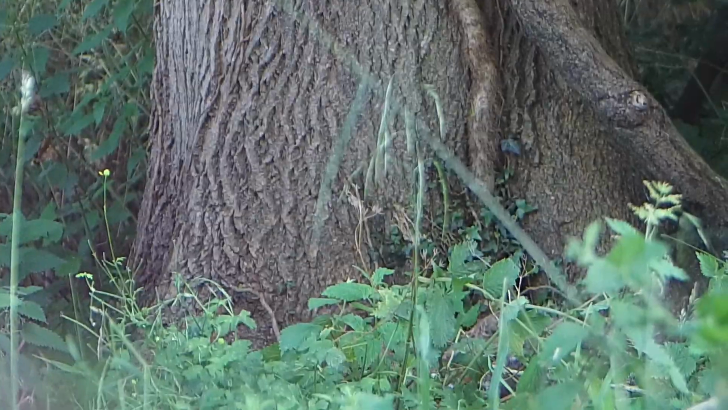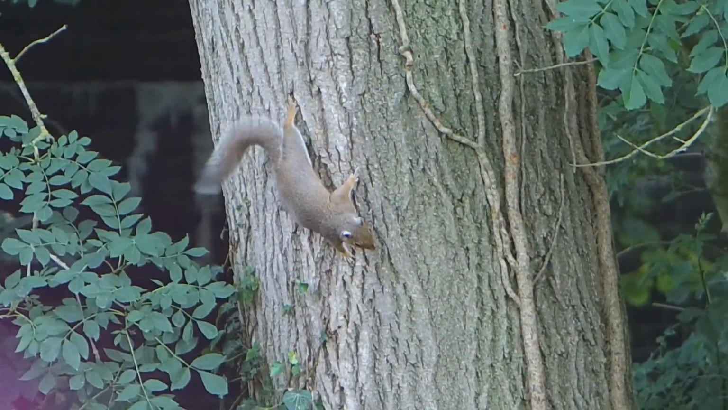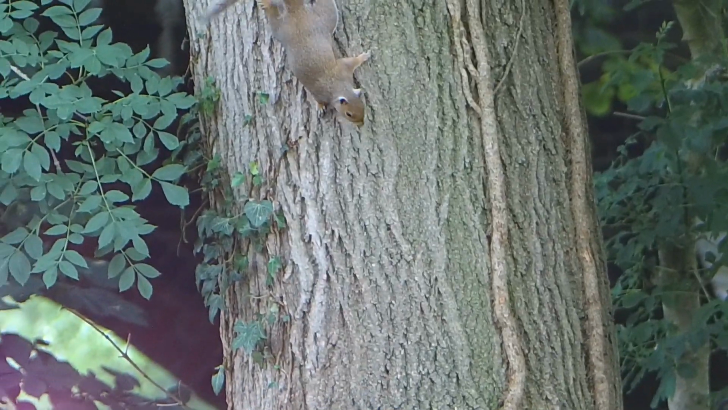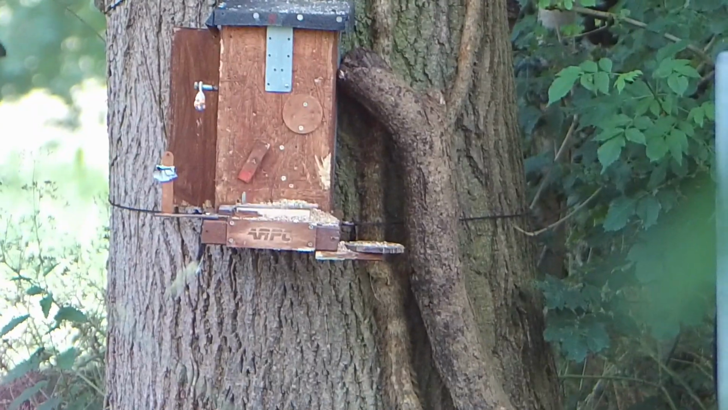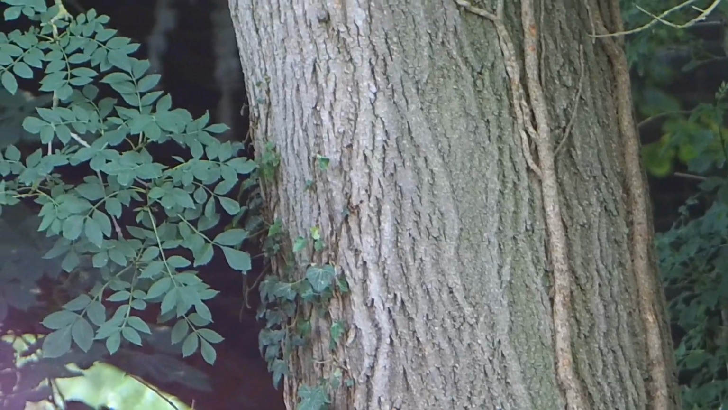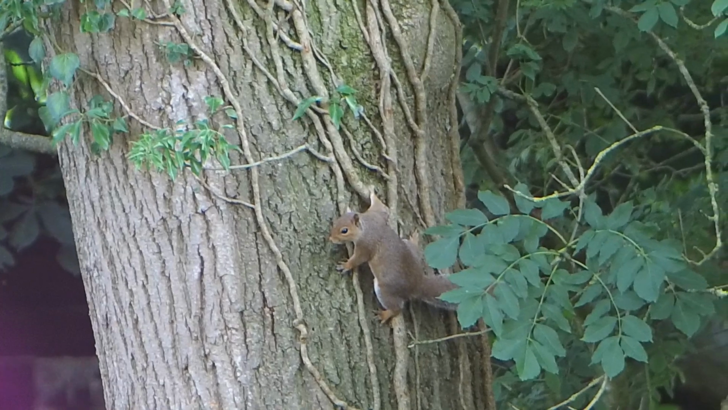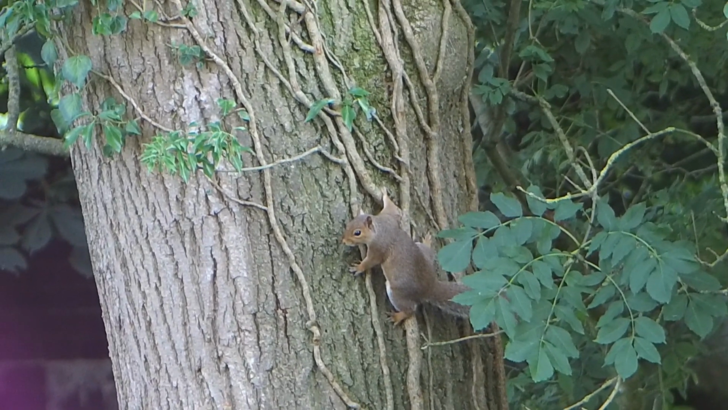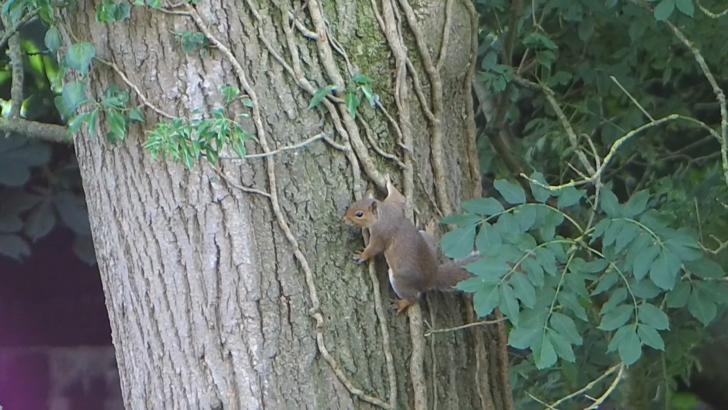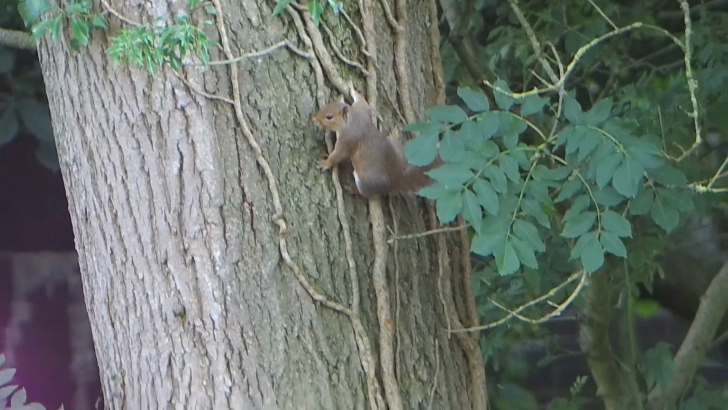Alright, cheeky. This is what I mean, how they hang on the side of the tree, and when they spot you they run around the far side of the tree to keep themselves out of the way. Now this tail thrashing here, this is brilliant because this shows the agitation in the squirrel. He's seen his dead buddies on the floor and he's really not that chuffed at all. Only a youngster, but he's concentrating so much on what's on the floor, he's not paying any attention to me and the hide.